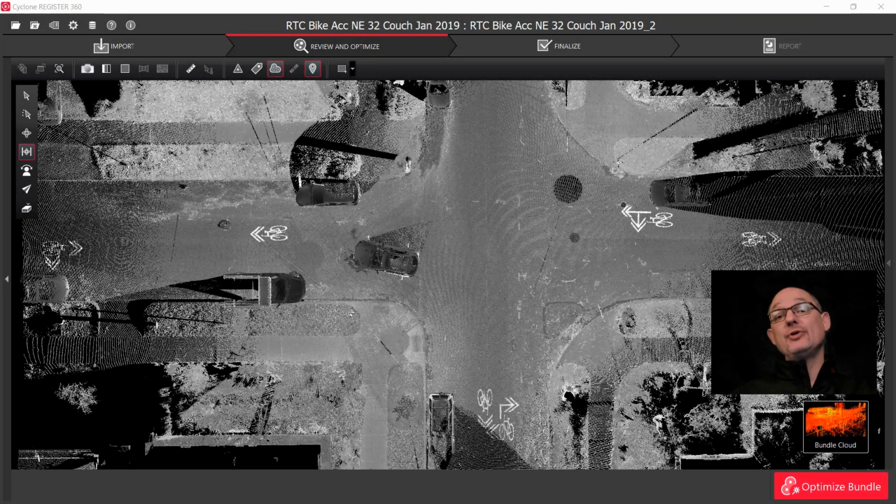We just finished up capturing our measurement in Cyclone, and we now have captured that photograph. It's time to export that photograph from Reg 360 so we can do some manipulation with it or just bring it right into Map 360. So here we go.